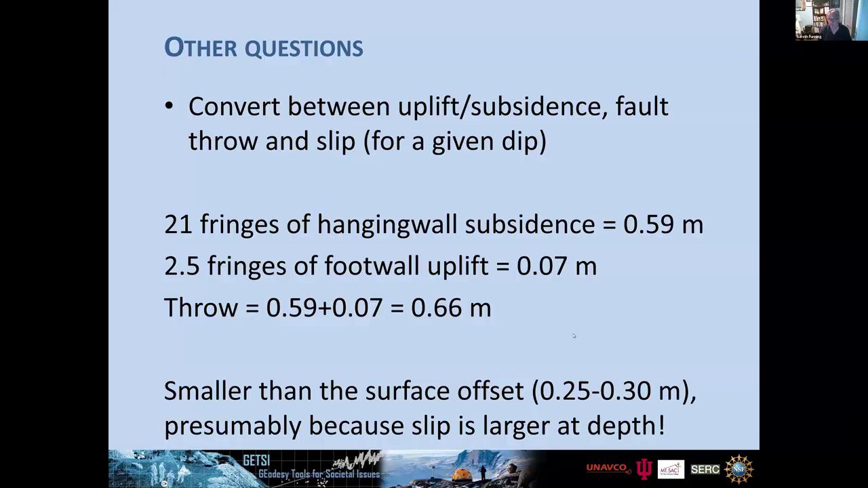I will go back to a full screen share, I think. Show my slides again. All right. So my answers were basically very similar to yours. I estimated 21 fringes of subsidence, 2.5 of uplift, about 66 centimeters of throw.